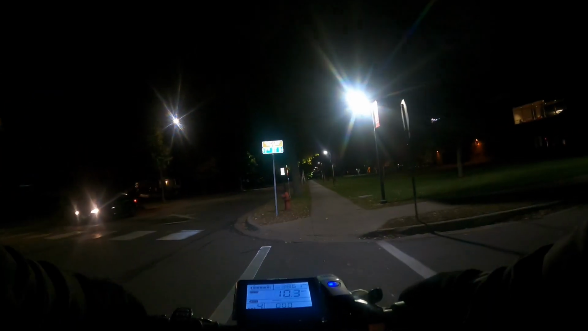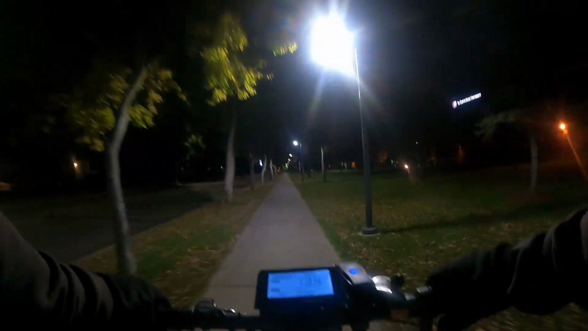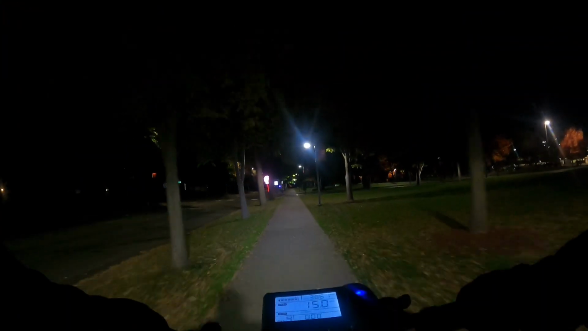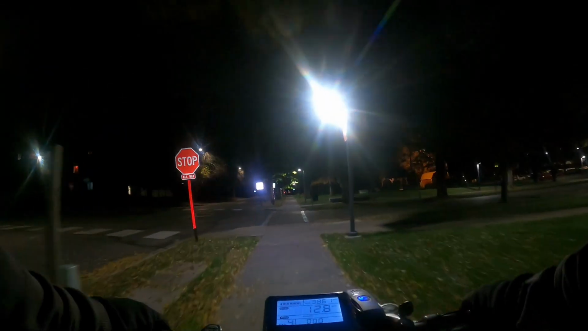Adjusting the wrong part on my brakes. I'm just trying to get back out doing exercise. So.